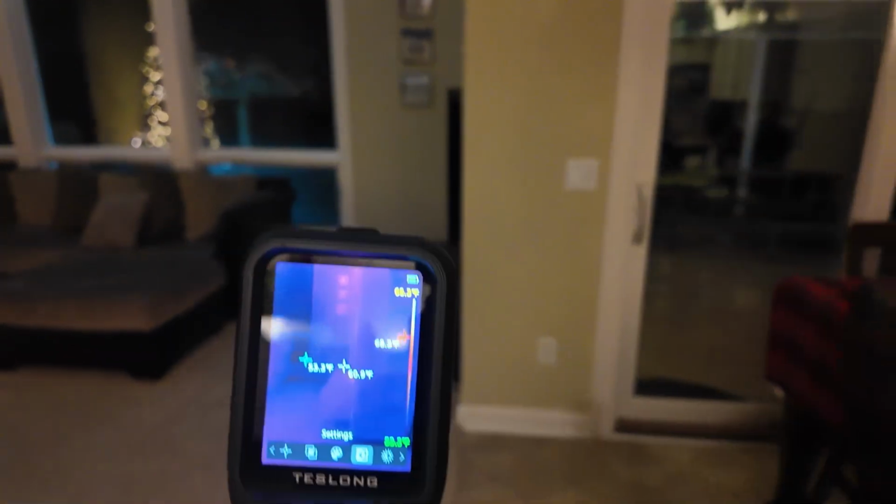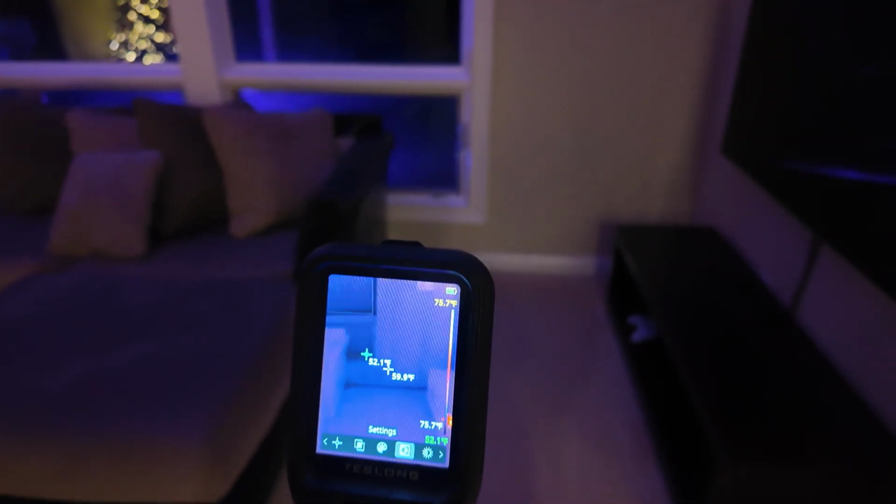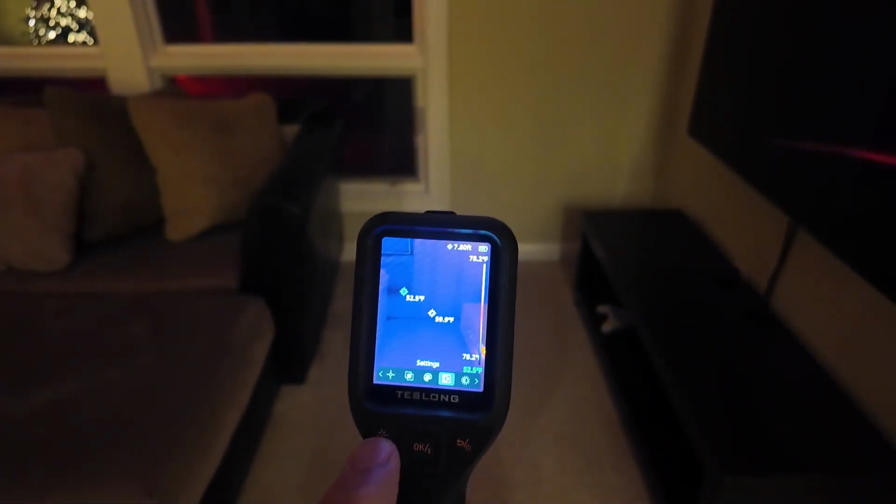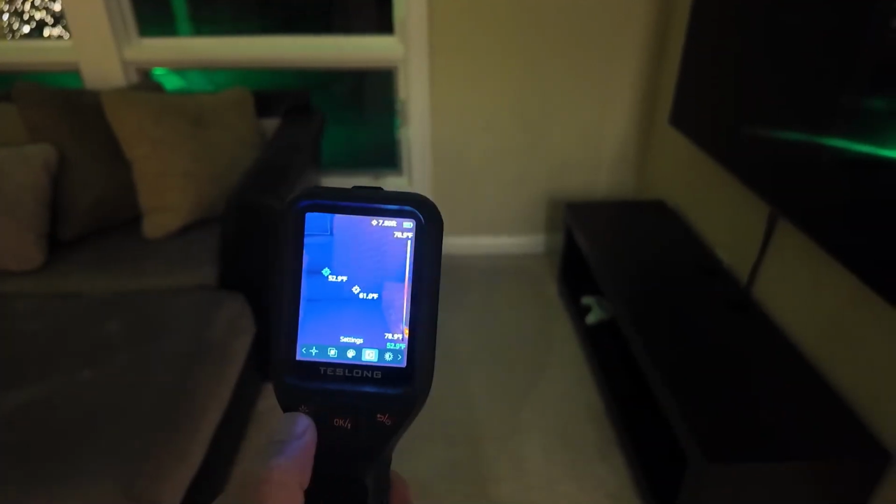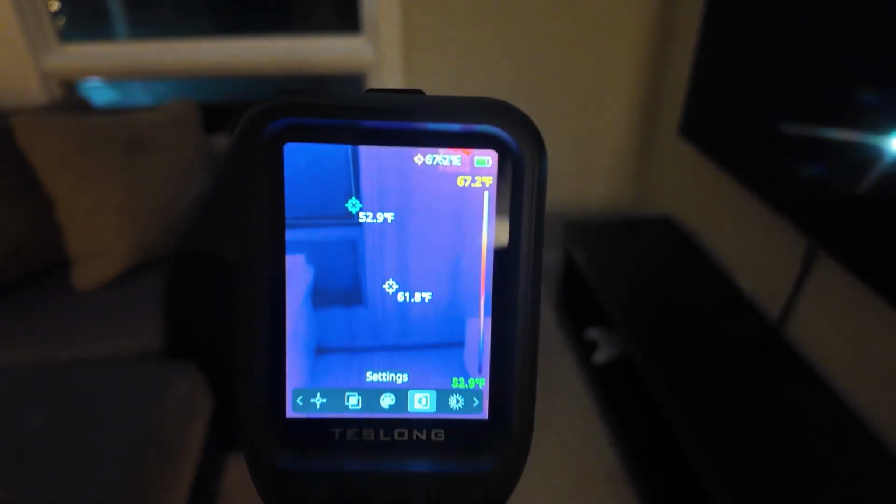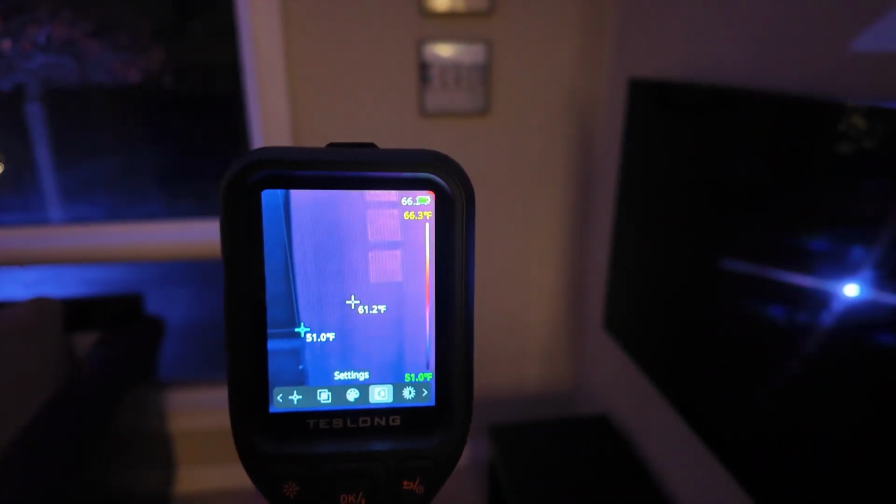You see down here, down there, that you got the cold air coming in. And this nice feature is you got this laser. You click it and it shows how far I am away from the wall. But you can see the cold air coming in there. Pretty strong thermal camera because you can see the stud here.